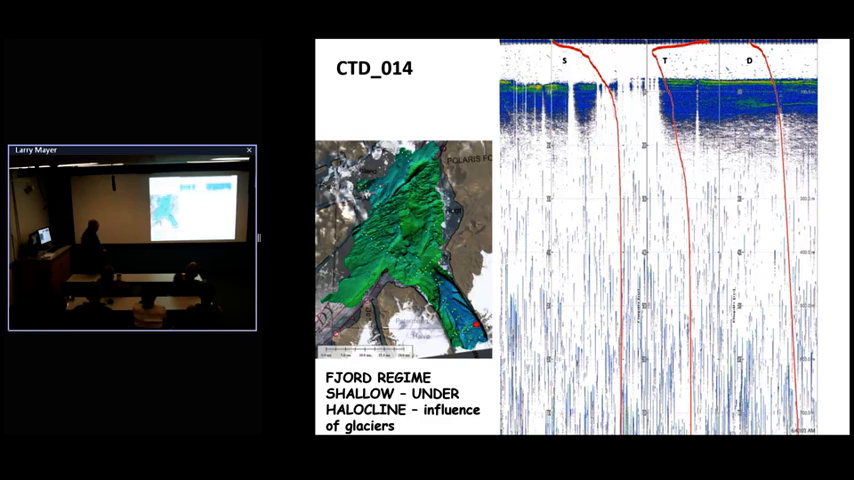Anywhere in the deep fjord, every one of those stations has a scattering layer that looks just like this, which is basically very shallow and tied to the base of the halocline, the salt layer. So right at the bottom of the rapid increase in salinity is the top of this layer.